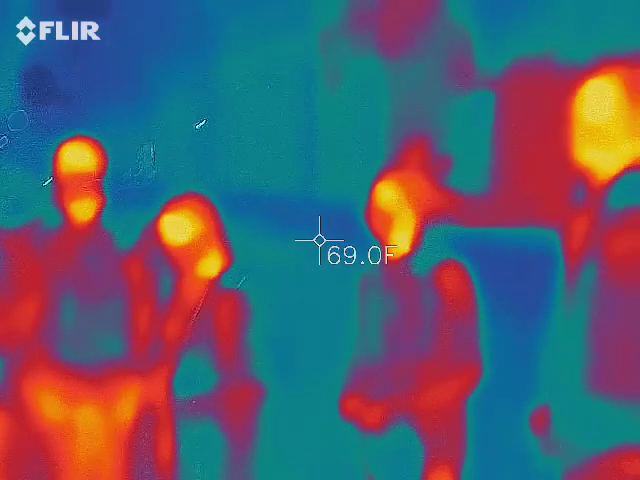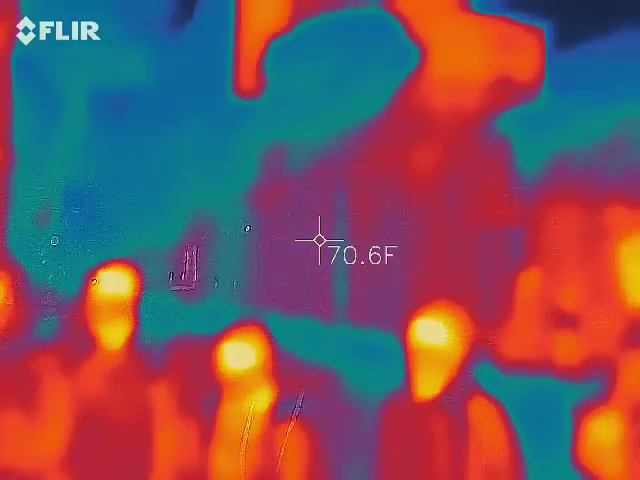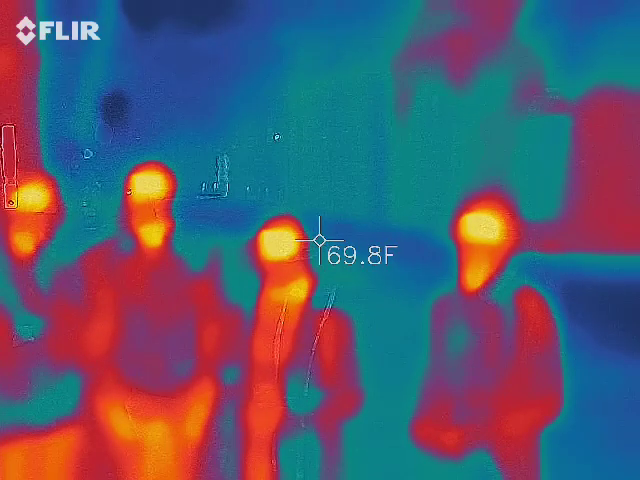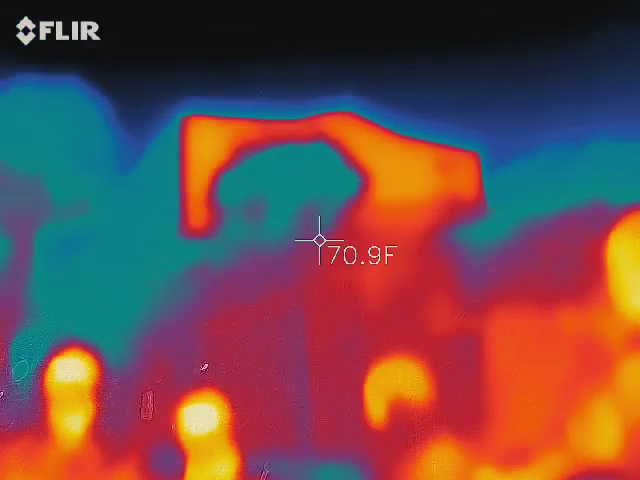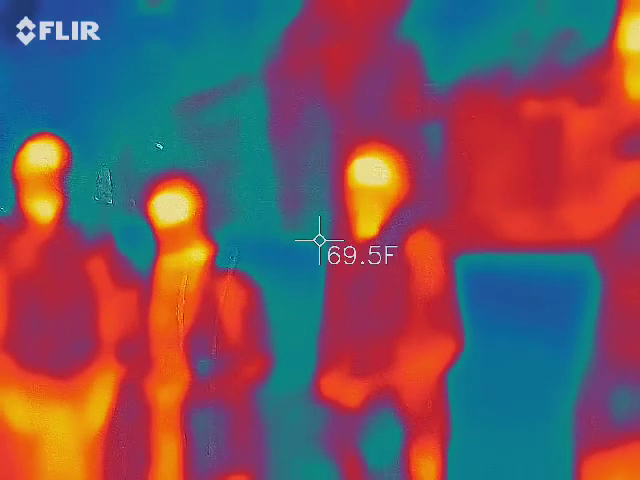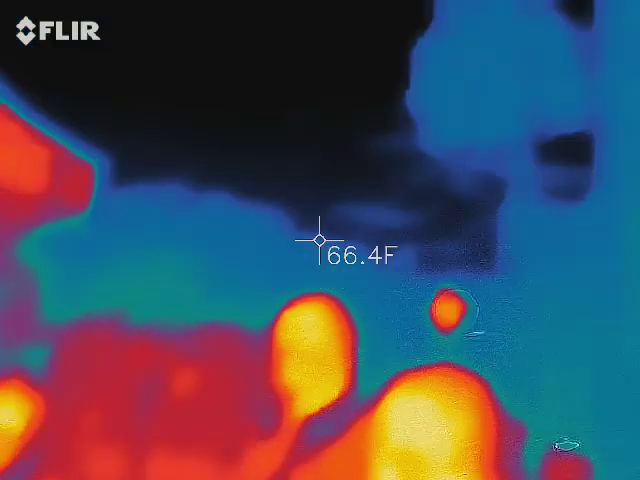But I do test it, and it usually gives me the indication that there's more to be heard on the spirit boxes and the thermal imaging when it does have a colder presence. So that kind of gives you an idea of how we look at things. But tonight, it's going to be irrelevant. The breeze is going to be too much. It's going to be too hard to determine if it's actually true or not.